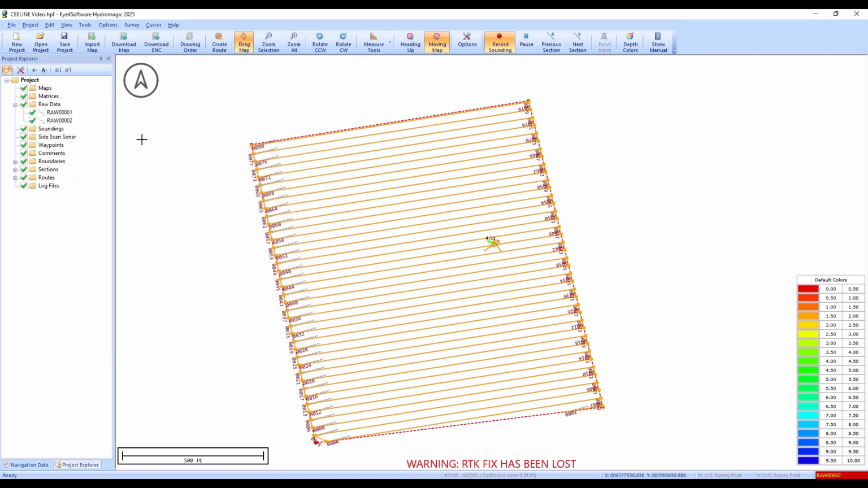It doesn't have any impact on the data collected. Even the sections, the routes, there's not any link between those planning items and the data that's collected. The recorded soundings are not in any way linked to any of the individual sections or routes.